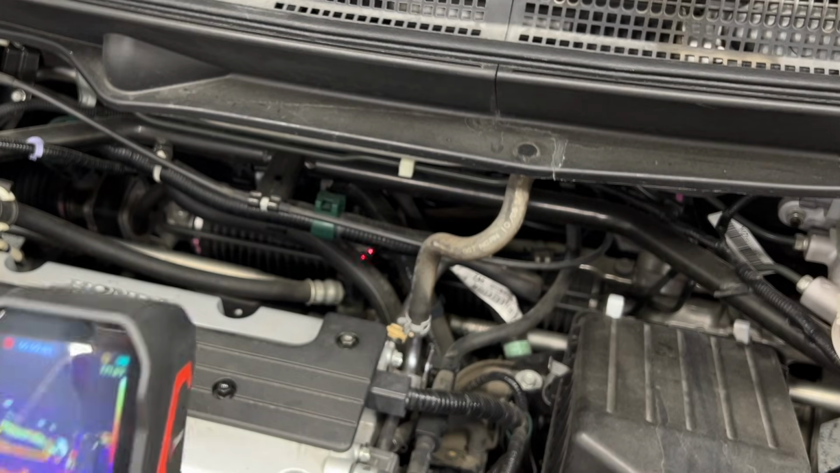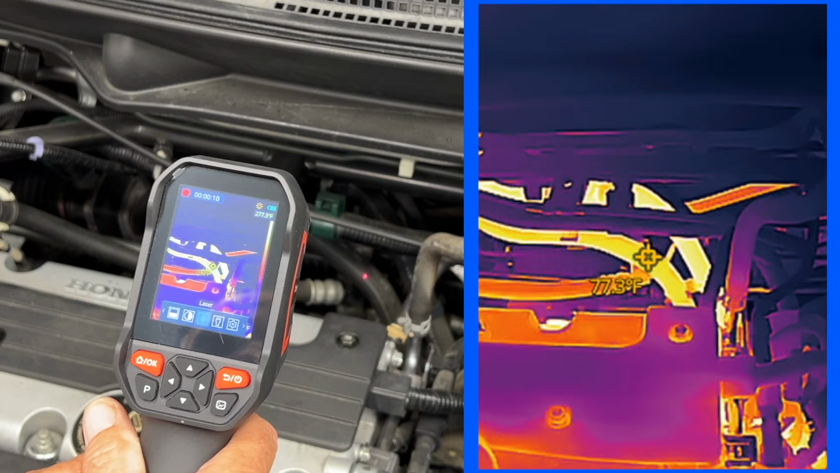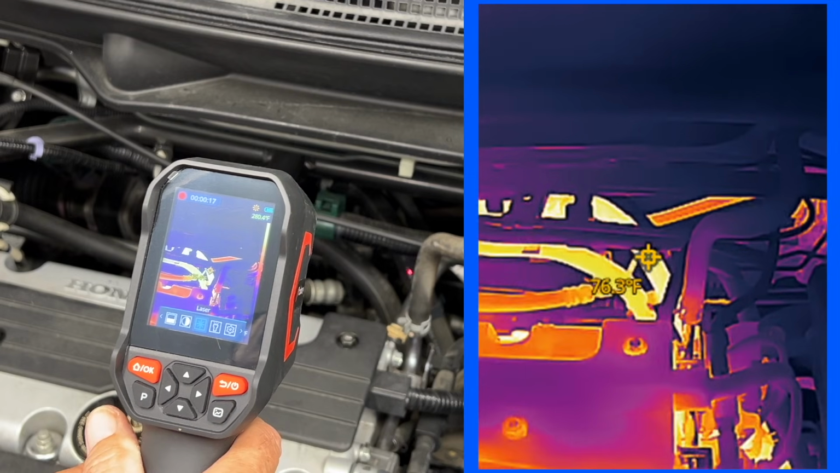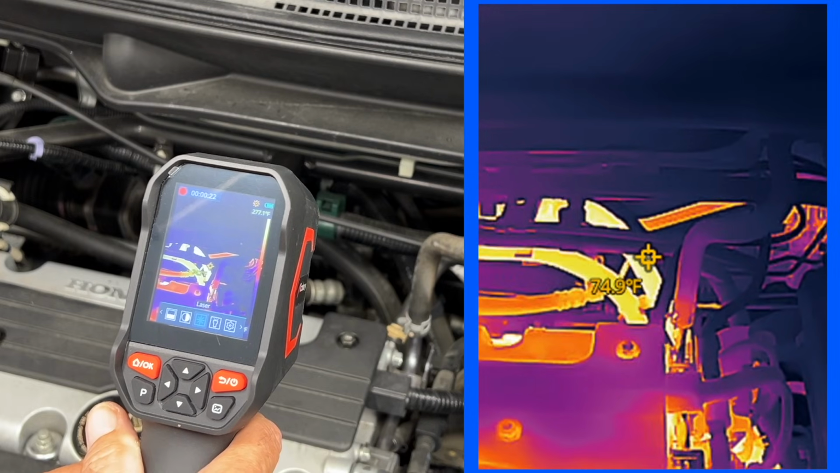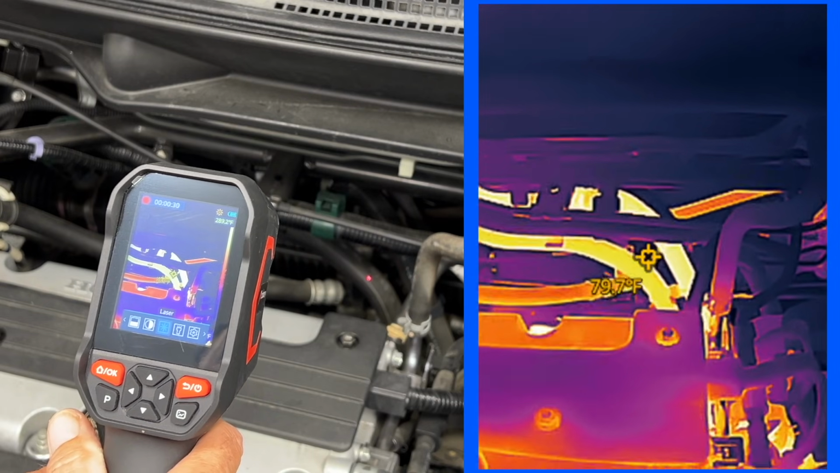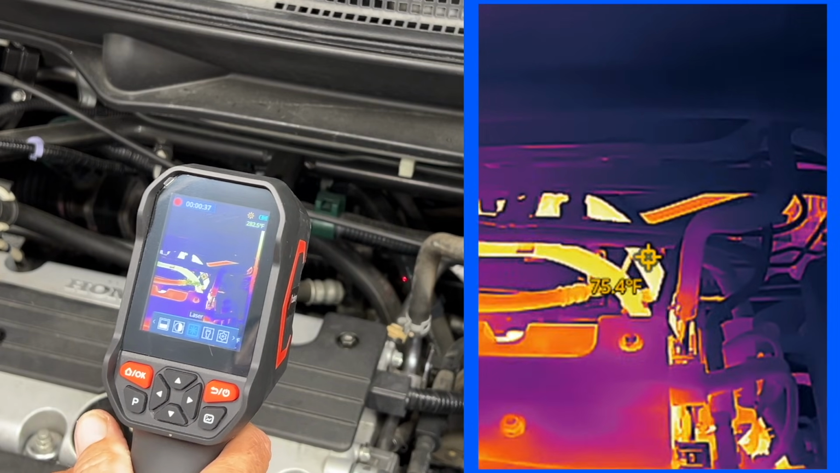So a quick way to test your heater core, use the laser beam. So right now I'm reading right about 78 degrees on this hose. If I move it over to the other hose, I've got 75 degrees, 74 degrees, 75 degrees. So let me move it back. We're at 80 degrees now. And I'm going to move it over again. And we're at 75 degrees.